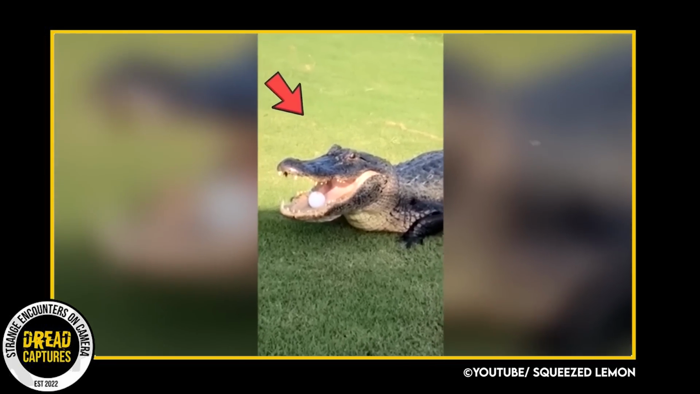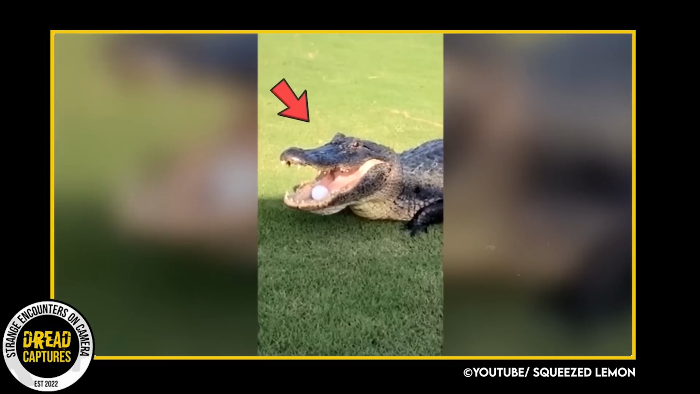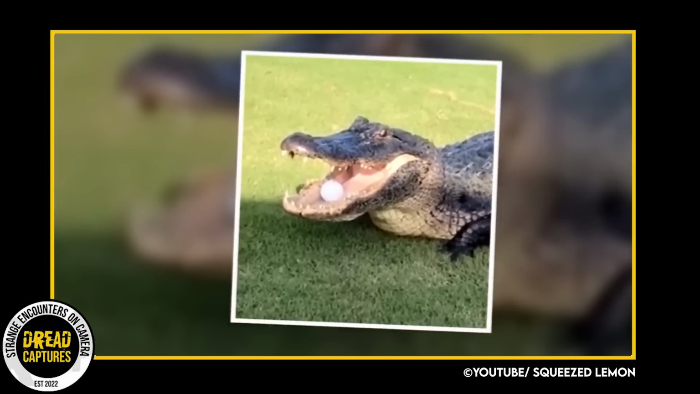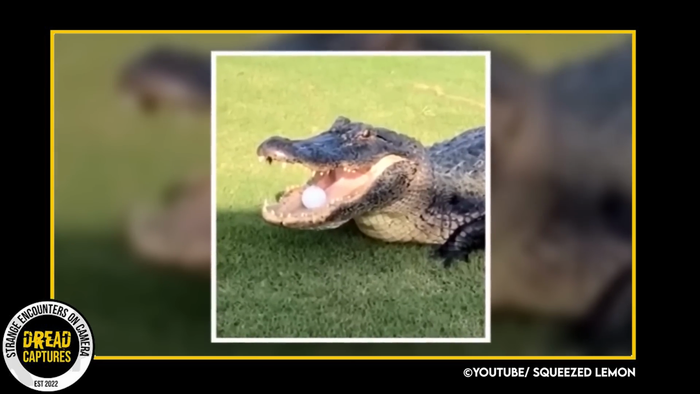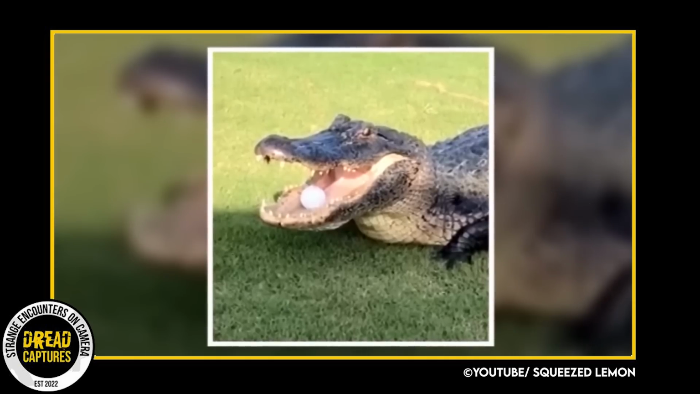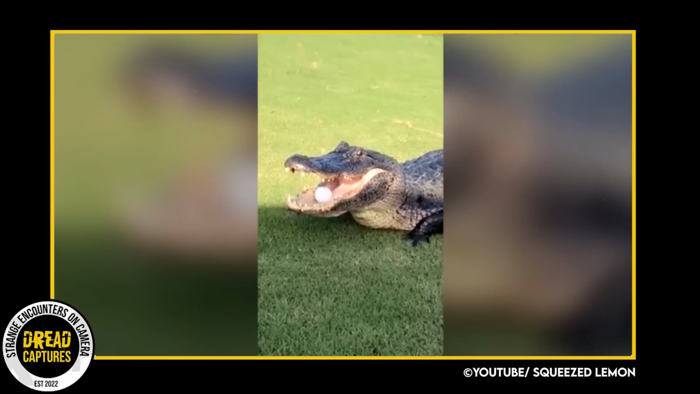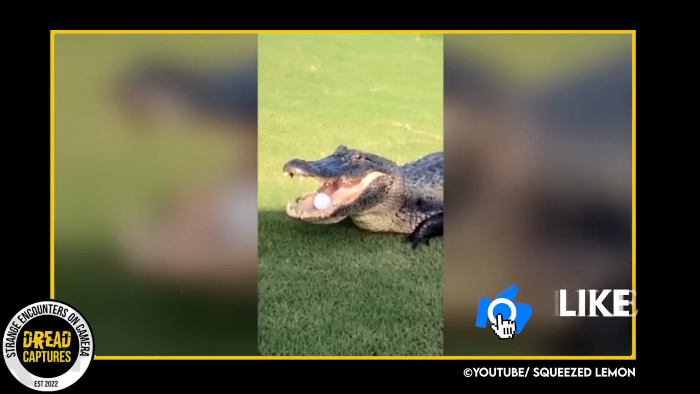I really hope this guy is just zoomed in with his camera and he's not as close as he looks. The gator just continues to hold the ball in his mouth, kinda taunting the guy, like, you need to play it as it lies. In my opinion, I think it's best for you to just take a mulligan.